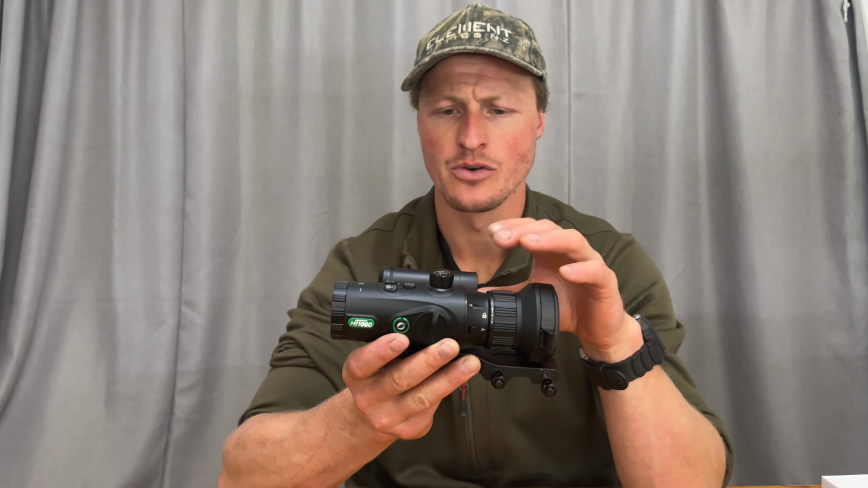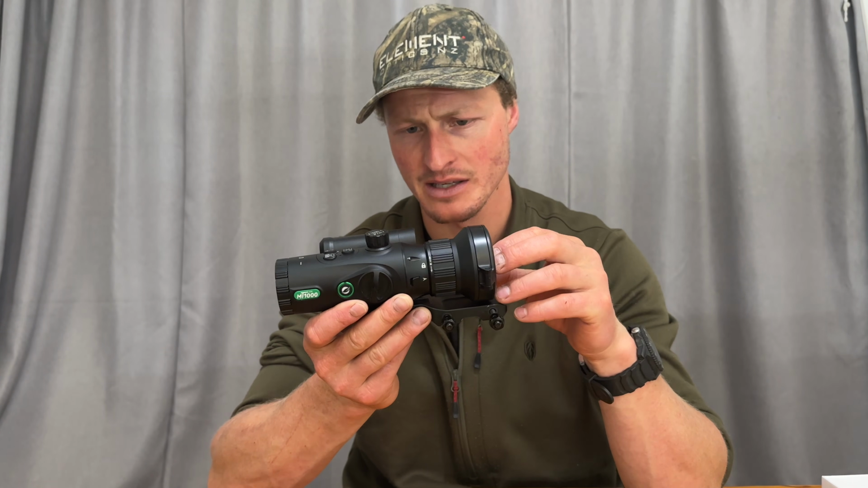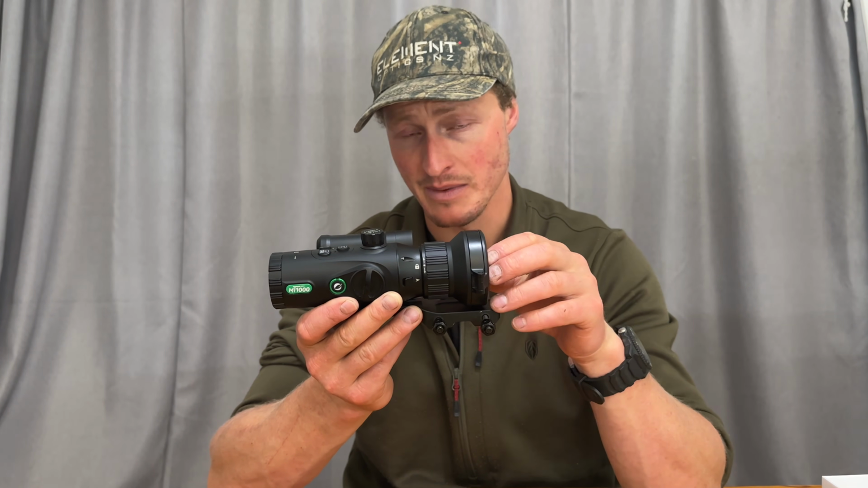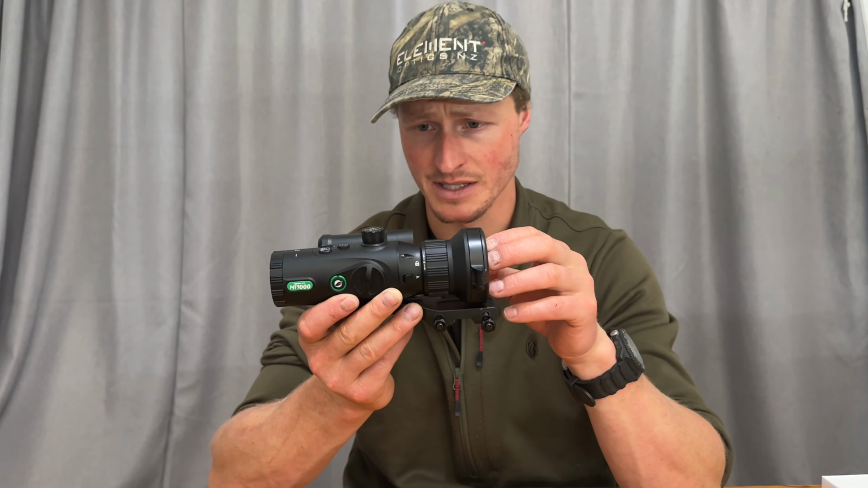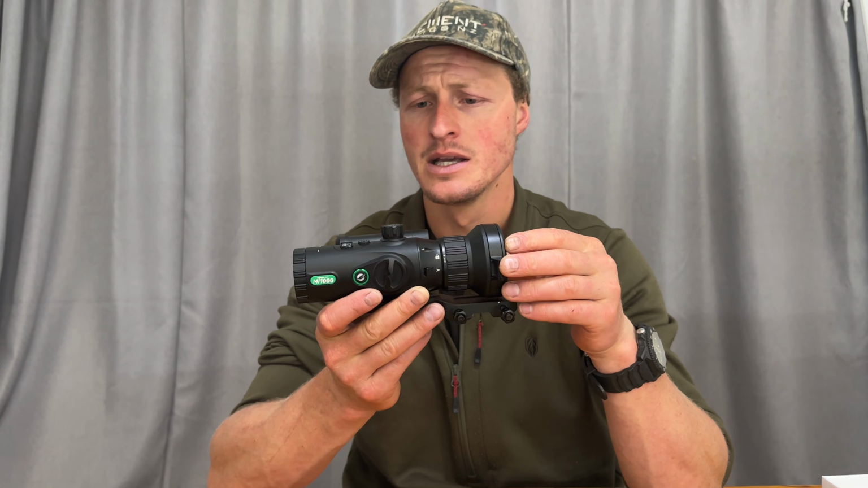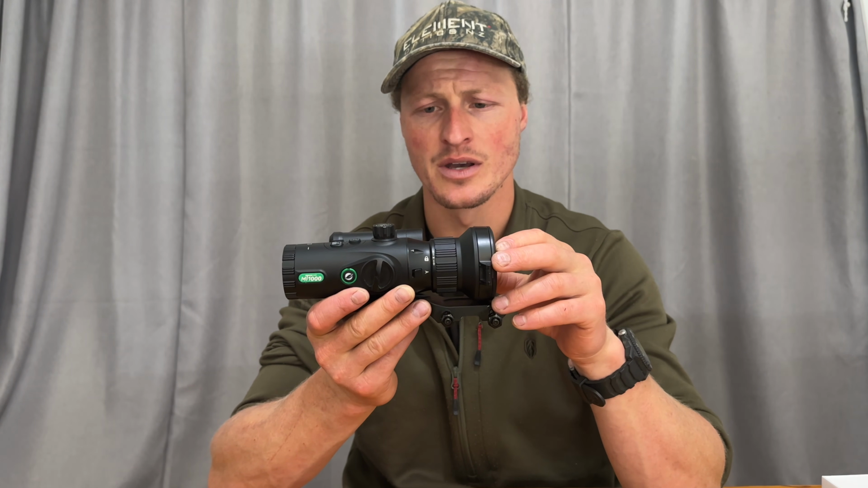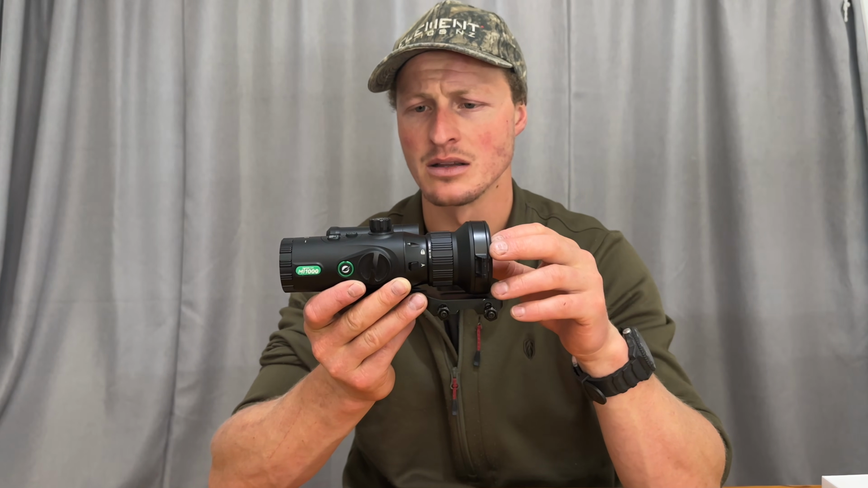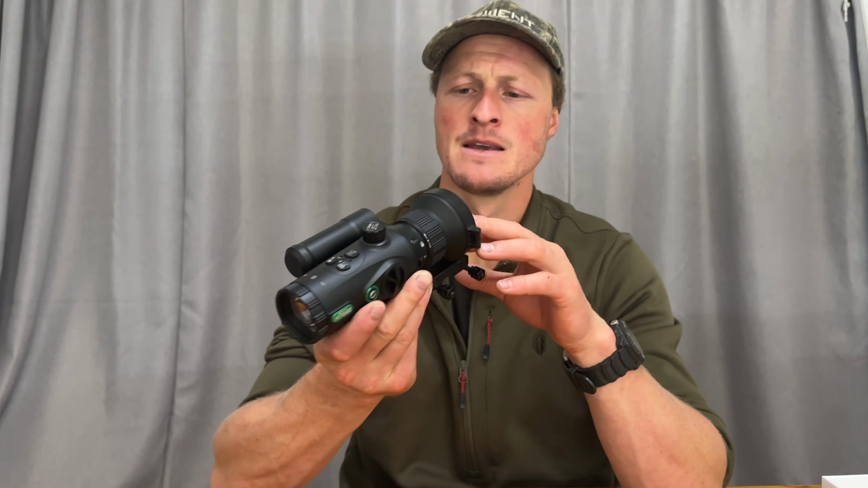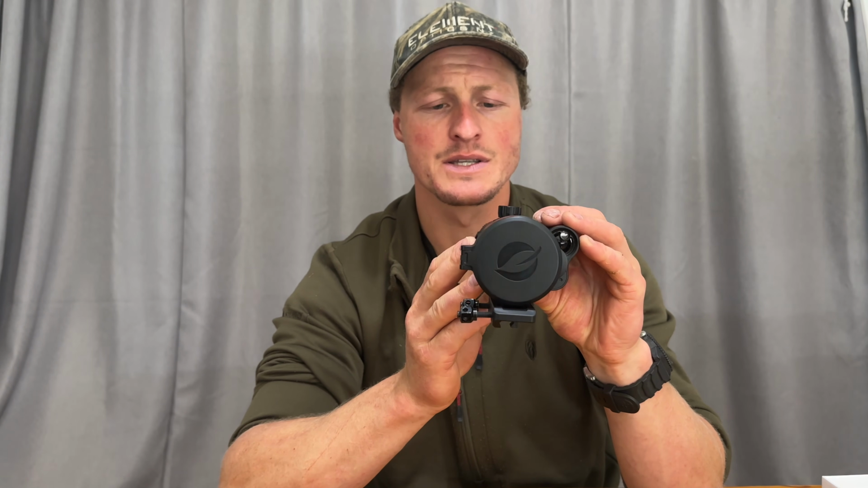Obviously with digital zoom you get a wee bit of pixelation and image quality towards the higher end of that magnification, and I only really found that I needed to go maybe 5 times in the digital zoom to 6 times to really get accurate target acquisition out to sort of 300. So it was a very good combination with plenty more to give if you wanted to shoot further, but just bear in mind that there can be a little more pixelation depending on the environment and image, things like that. Overall though, clarity really good. So some really good features there.